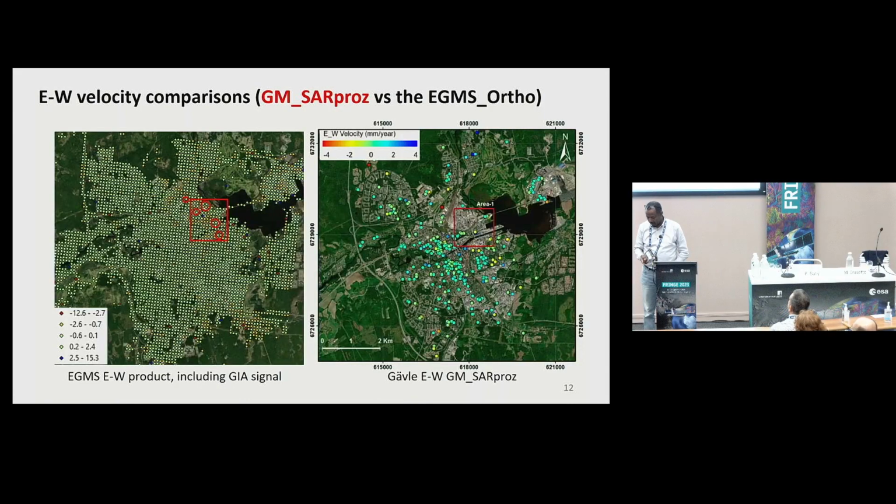And here also we think that we have an effect of the GIA signal in the horizontal component.